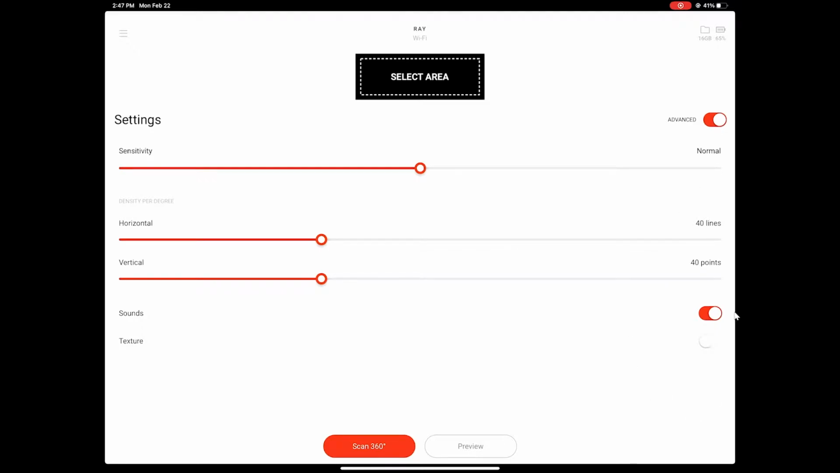Lastly, at the bottom here, we've got these sound and texture switches. Sound turns the Ray beeping on and off. It'll beep while scanning, just to tell you that it's scanning. You can turn that off here if you like. And texture is whether to take the texture photos at the beginning of the scan that can be used to color that point cloud and resulting mesh.